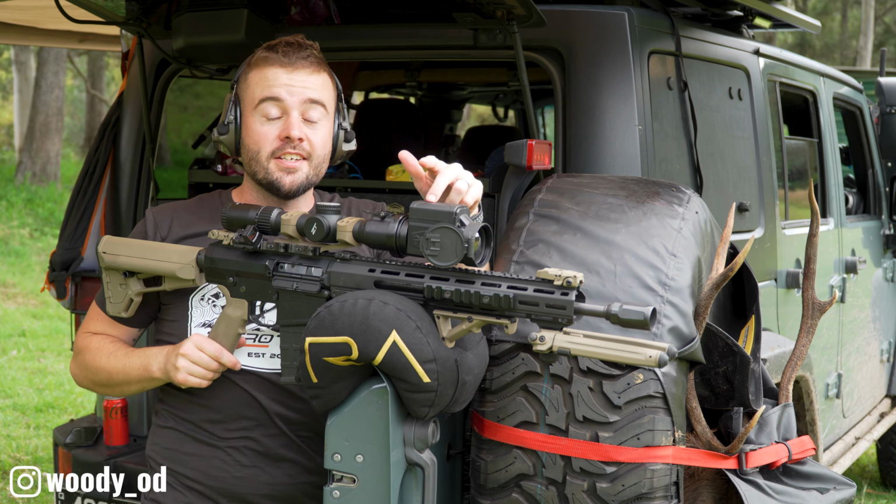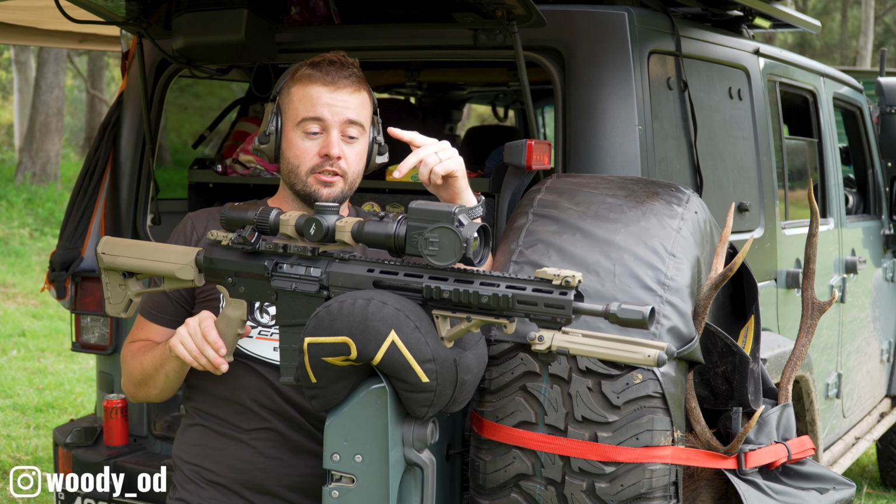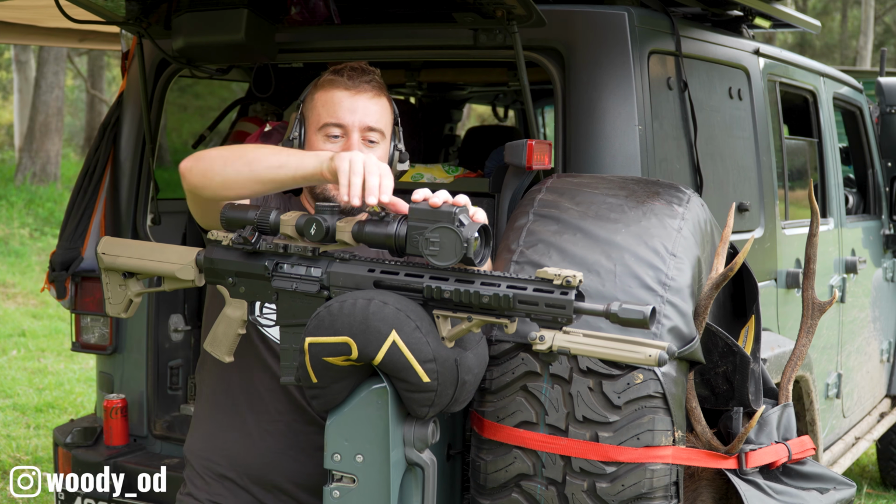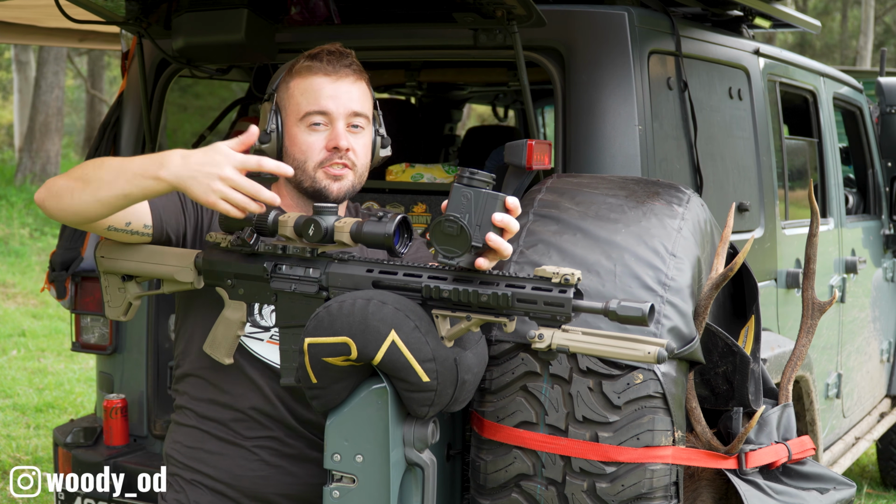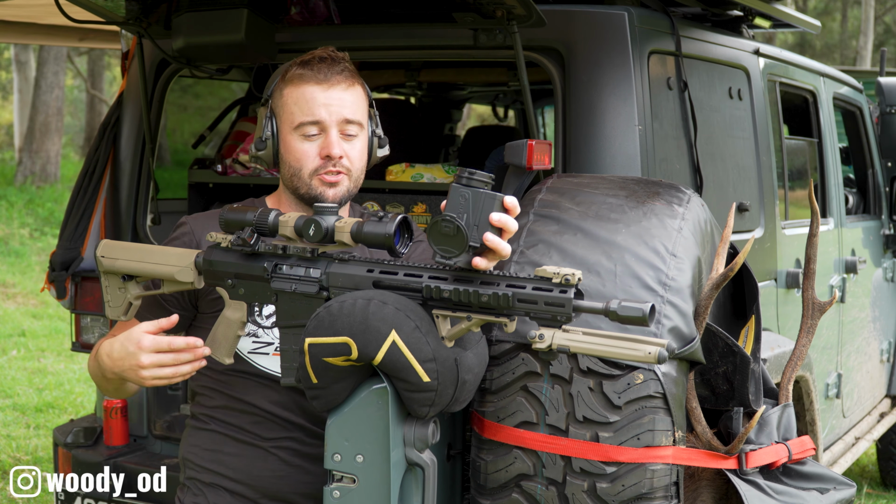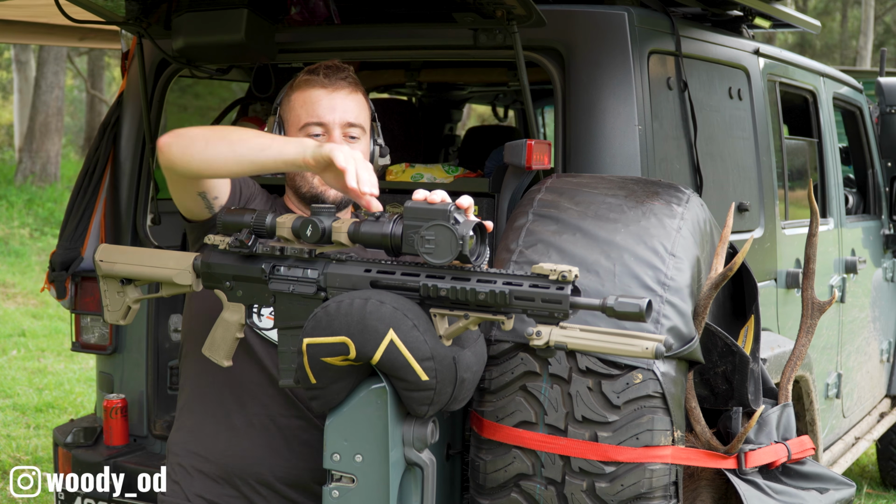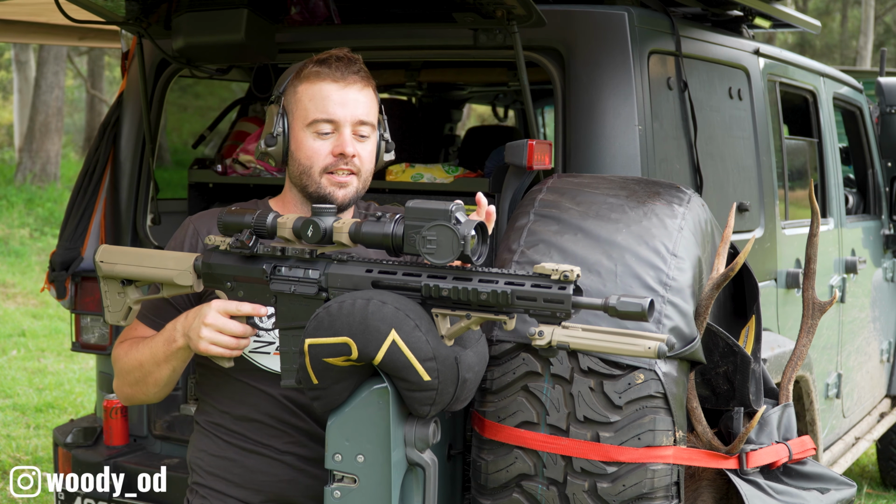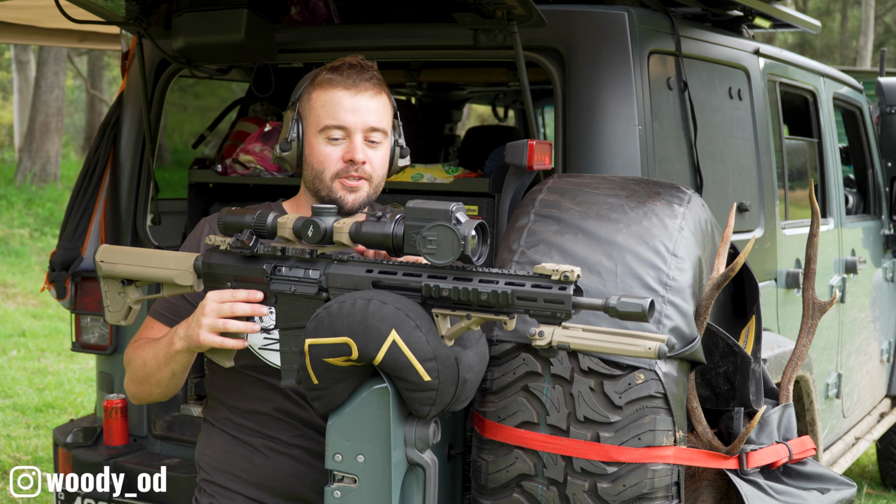The Krypton 2 does come with an eyepiece, so if you do want to use it as a monocular you can, and Rusan have made an adapter for the eyepiece as well, so that way you don't have to remove your Rusan interface from your Krypton to then use your Pulsar eyepiece again. It makes it a seamless transition from scope to eyepiece and back again. That locking ring is far easier to use than the clamp on the pic rail. This is my new favorite way to run a clip-on thermal.